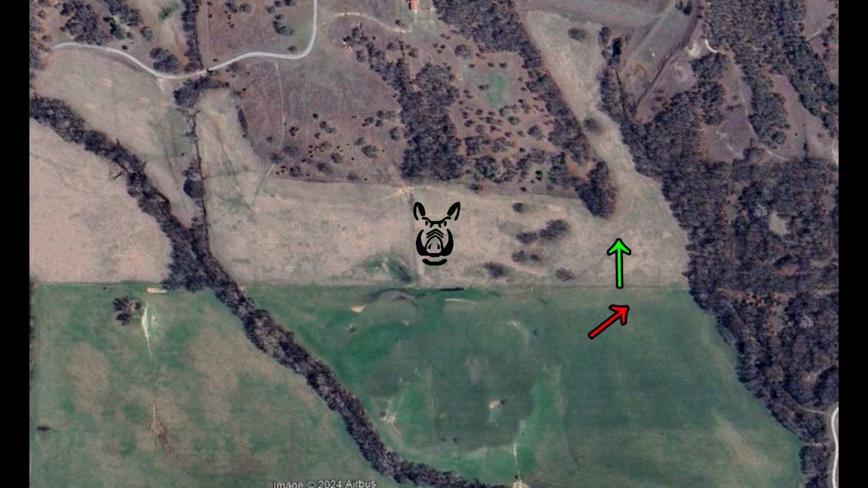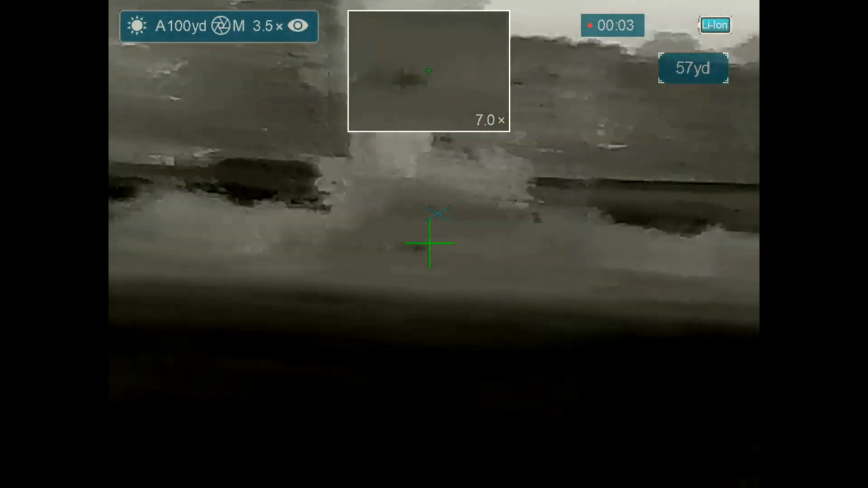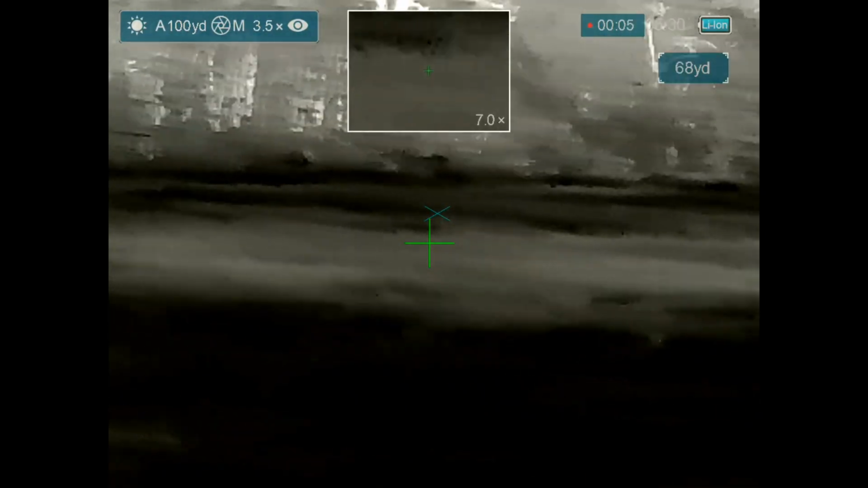Ben shoots and drops his hog, and the rest of the hogs end up running off like they're going to run into the woods like the previous hogs did, and then cut back and start heading back in the direction that they came from. And we're going to have some more shooting. Eventually we're going to have 4 dead hogs. So that's a little foreshadowing and a lot of information that we didn't know at the time in real time.